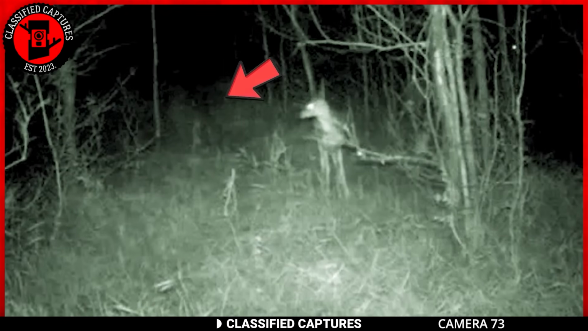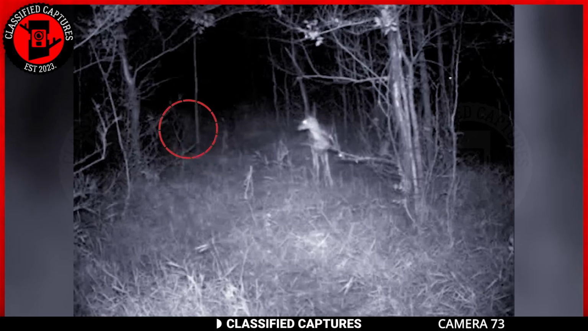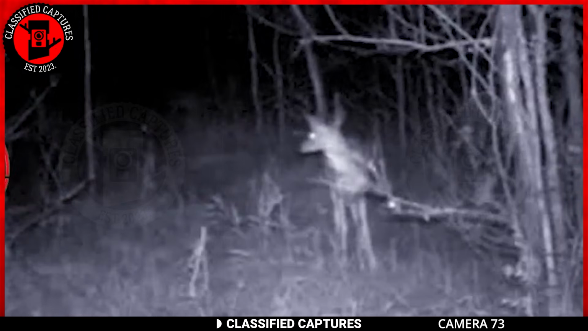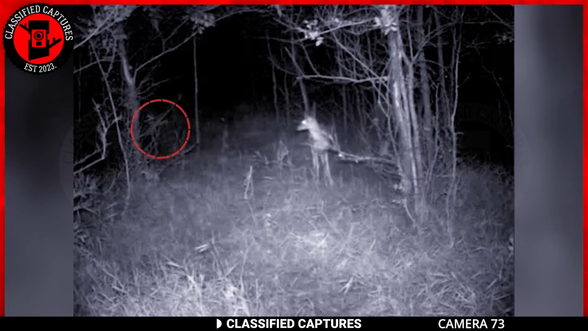Now I know we have people who would say it was probably just fog, but did you notice the deer's ear twitch as it turned its head toward the direction the figure came from? Fog or not, that deer sensed something uncanny in the air.